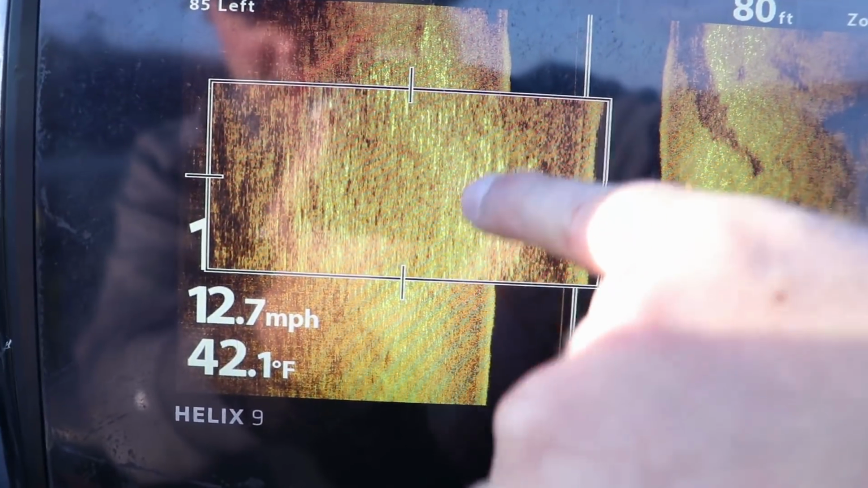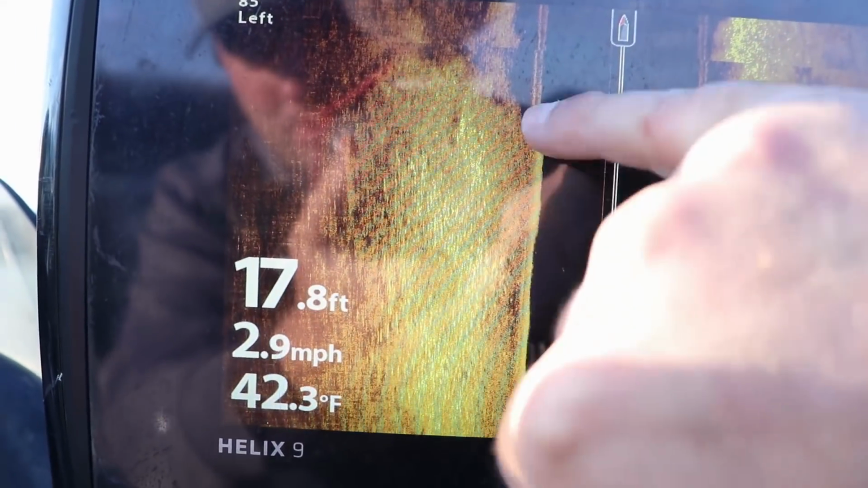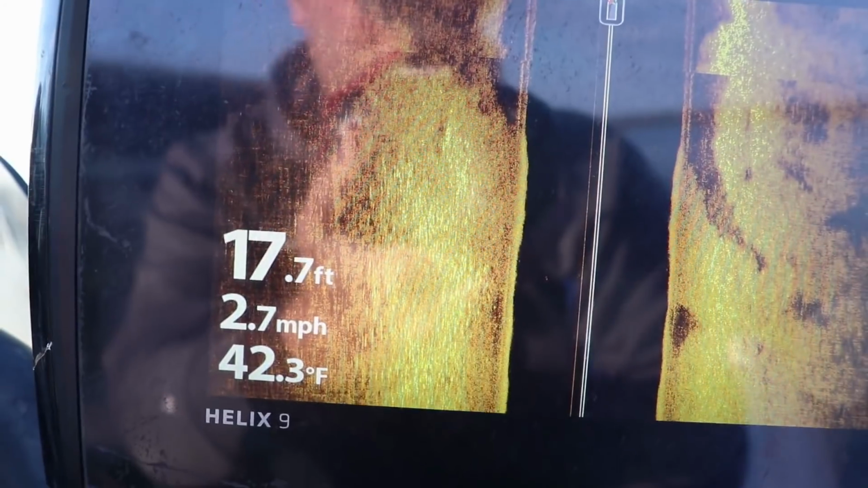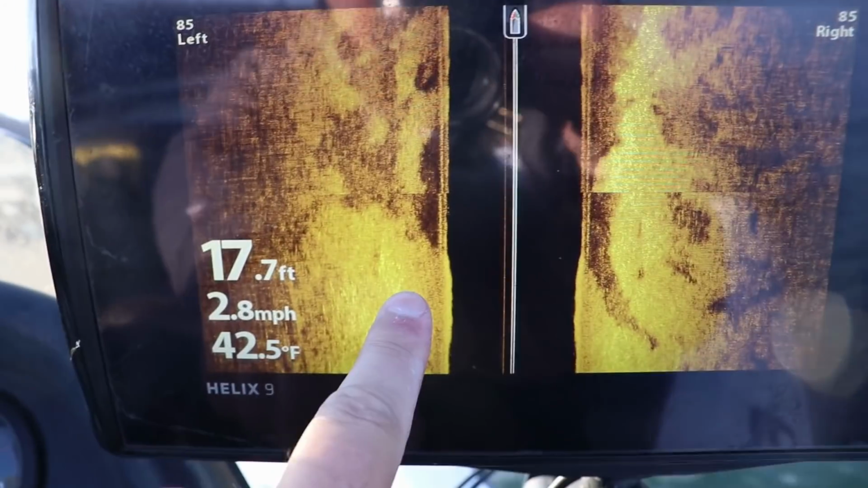All these little bright dashes are most likely crappie. There's probably perch and bluegill mixed in, but that is what I'm looking for. So let's go up there on the live scope, get that thing working, and catch some of those fish.